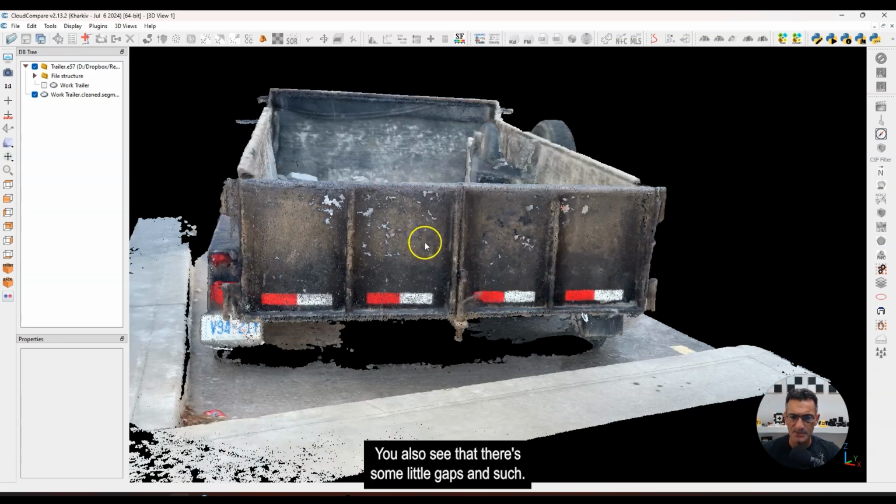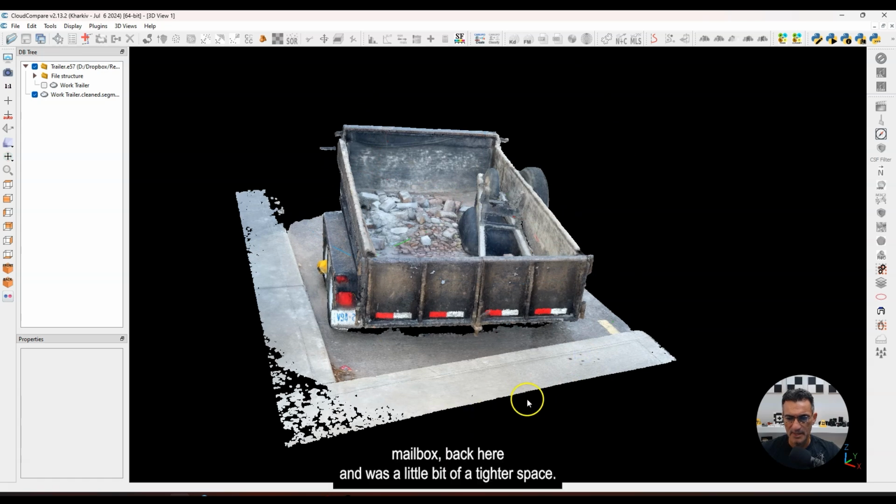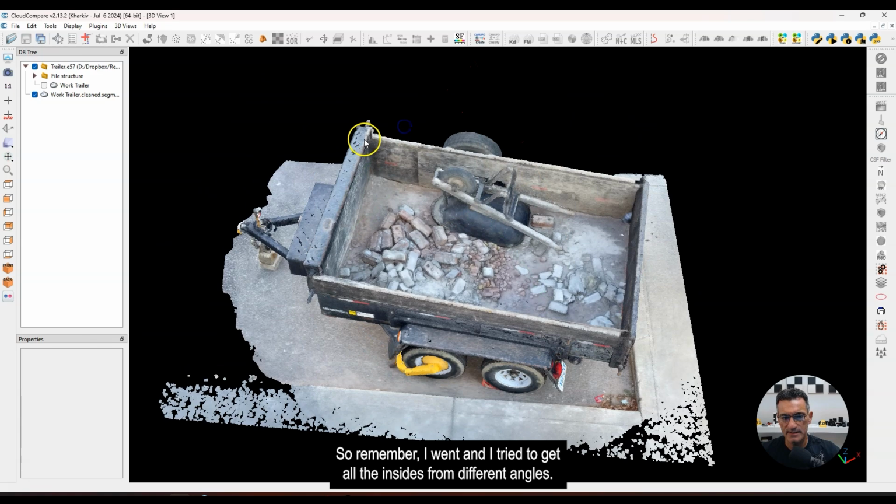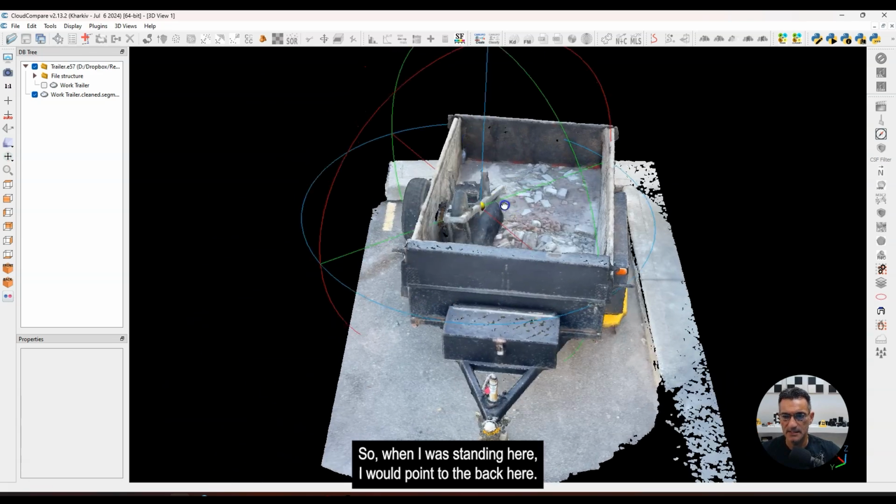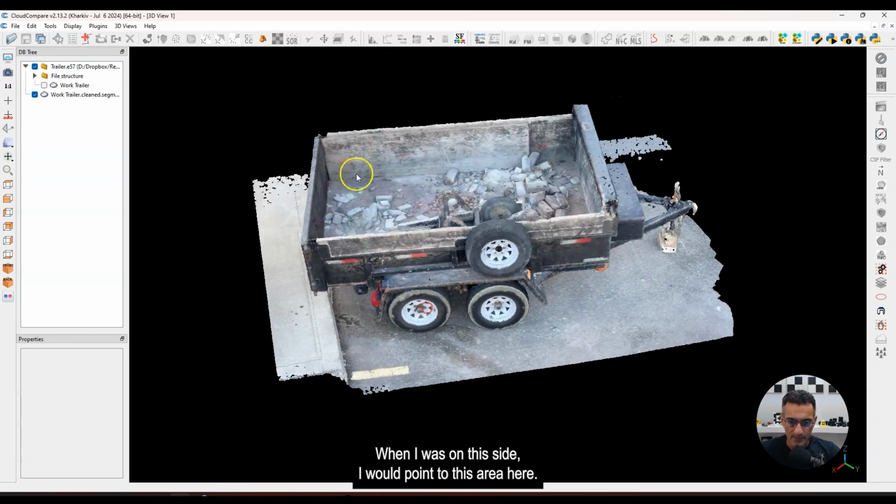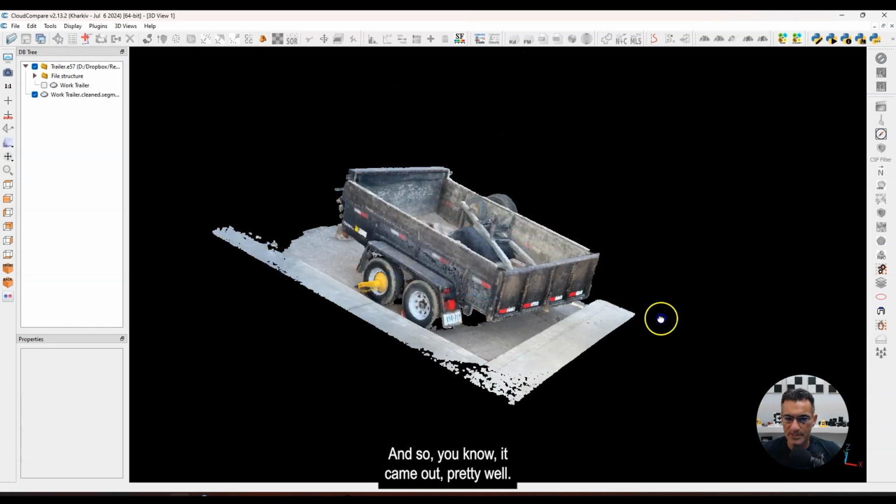Near the back here, you also see that there's some little gaps and such. And I thought I might have a little bit of difficulty back here just because there's that mailbox back here. And it was a little bit of a tighter space. So, you know, making sure that you get good coverage with the phone or with the device is really important. Inside is not too bad. So remember, I went and I tried to get all the insides from different angles. So when I was standing here, I would point to the back here. When I was on this side, I would point to this area here. And so, you know, it came out pretty well.